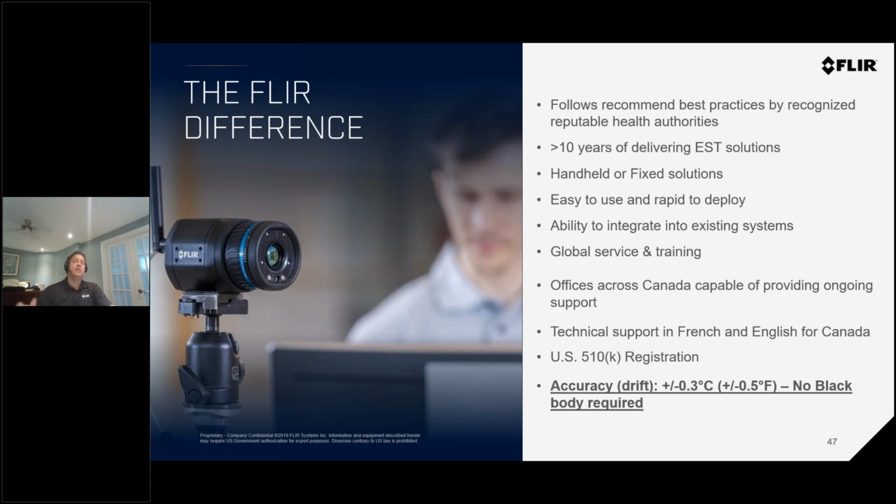Just to summarize, FLIR has been doing this for a long time. We're the world leader of this. We have a great service center and support in Canada and worldwide. Our cameras are built in Europe. We have a plant in Sweden or Estonia, depending on which model. We're meeting demand as fast as we can. We're getting extreme, massive demand that is unseen before in the marketplace. Our cameras are FDA approved, and inherently they are 0.3 degrees accuracy, plus or minus, without any correction or data manipulation.